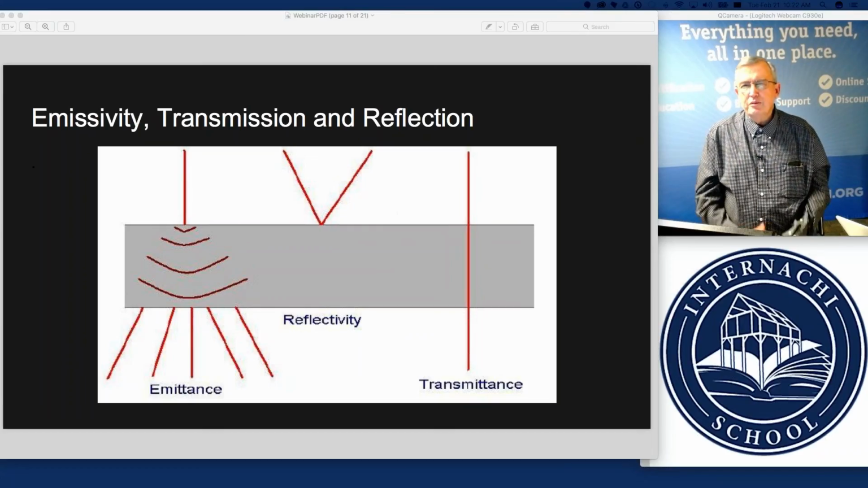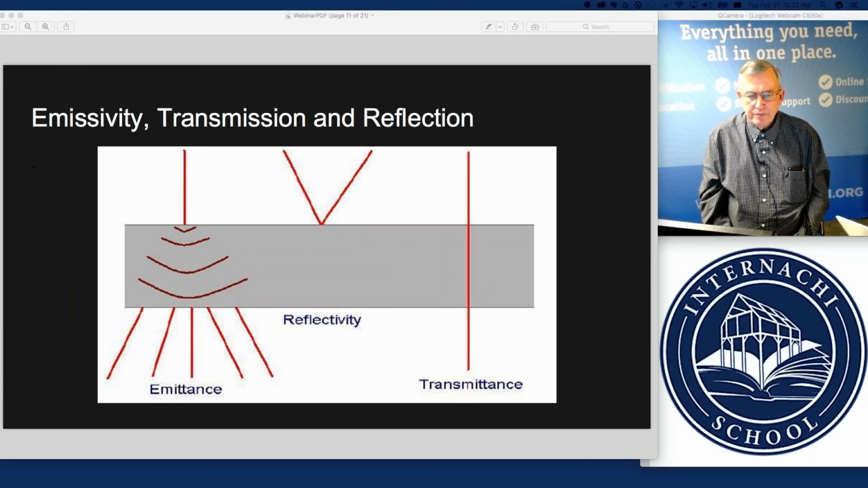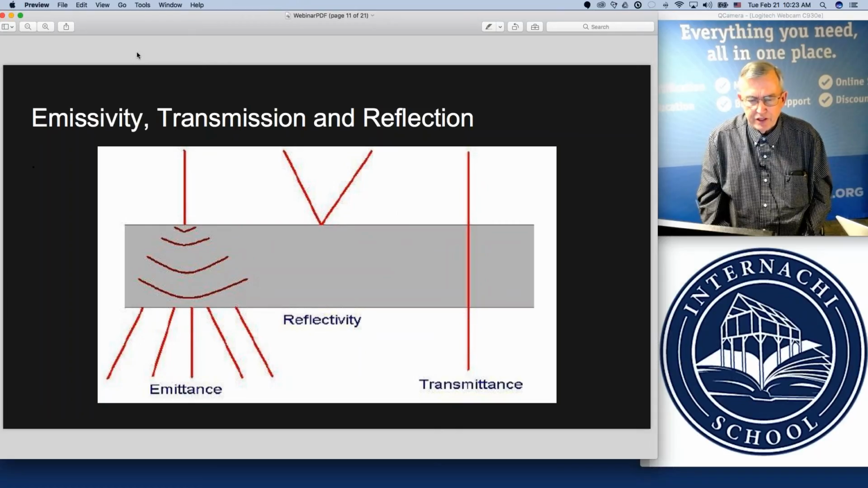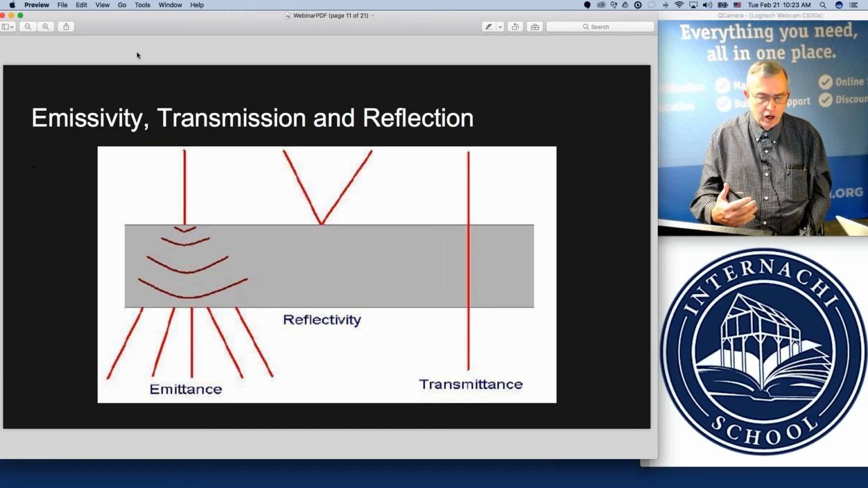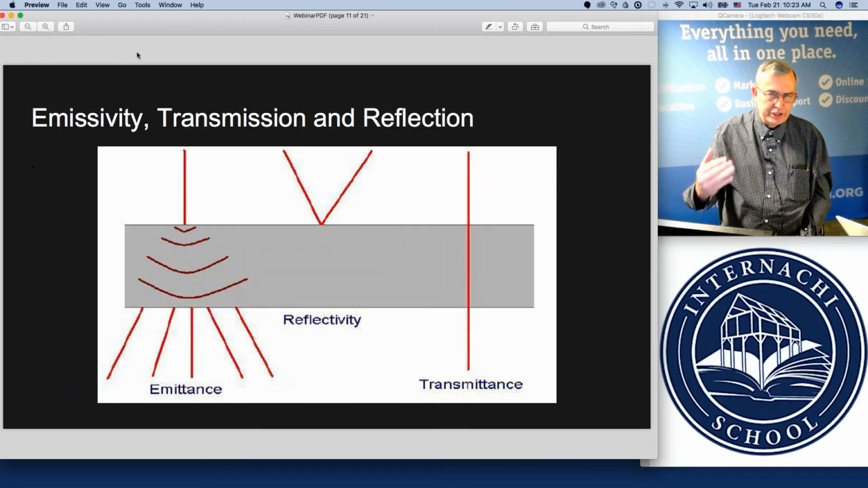Emittance is how some materials will absorb infrared frequencies, and they actually go into the atoms that make up the material itself, and then immediately, without any delay, it radiates it back out. And this absorption and emittance coming back out happens in different ratios. Not all materials radiate back out at the exact same ratio.